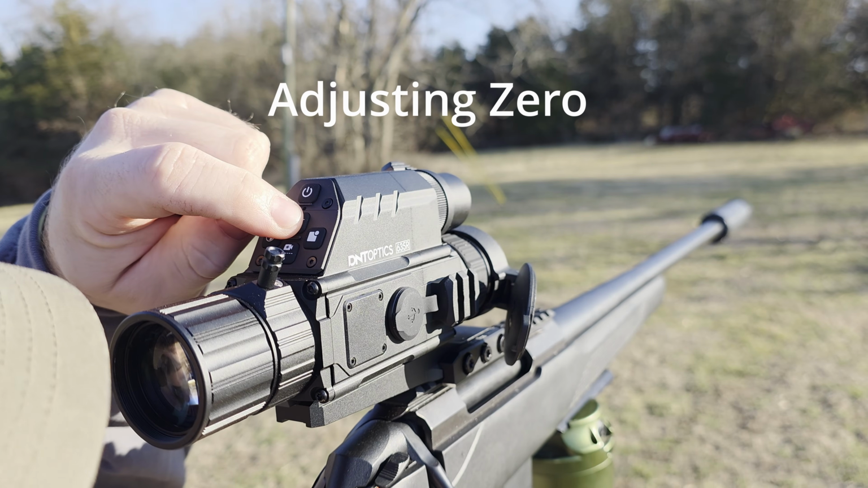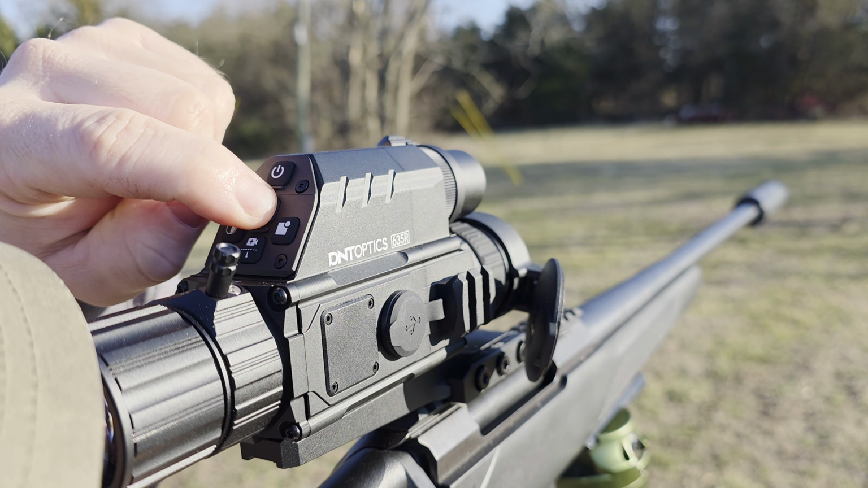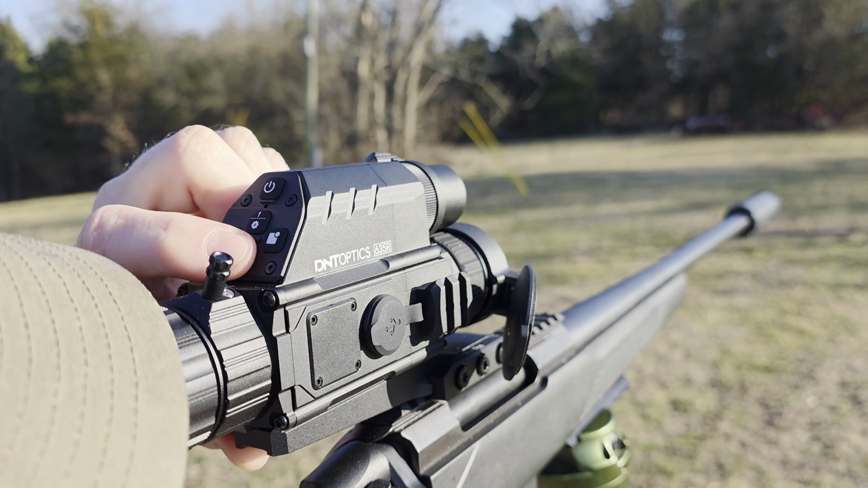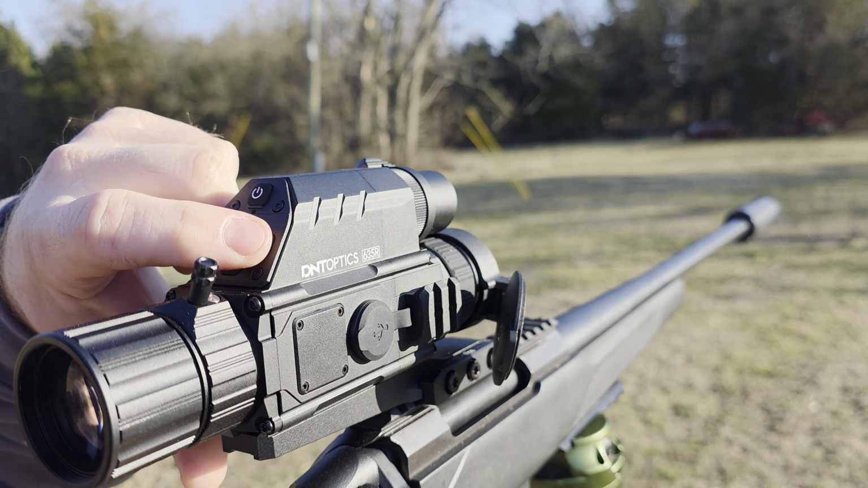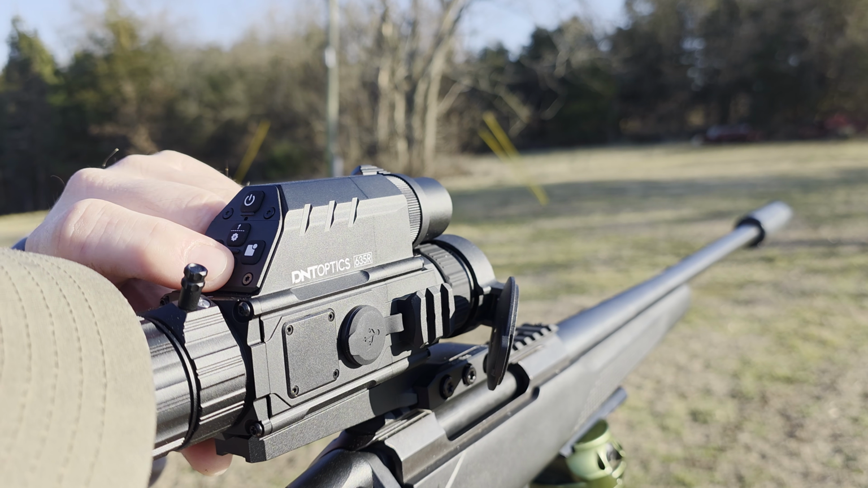First, we're going to go into settings here. We are adjusting the zero on this scope. So you long press the settings button, scroll the settings wheel, and it says connections, zeroing. We're going to hit this right button here to select. So I can go in, go down, zeroing profile 1.